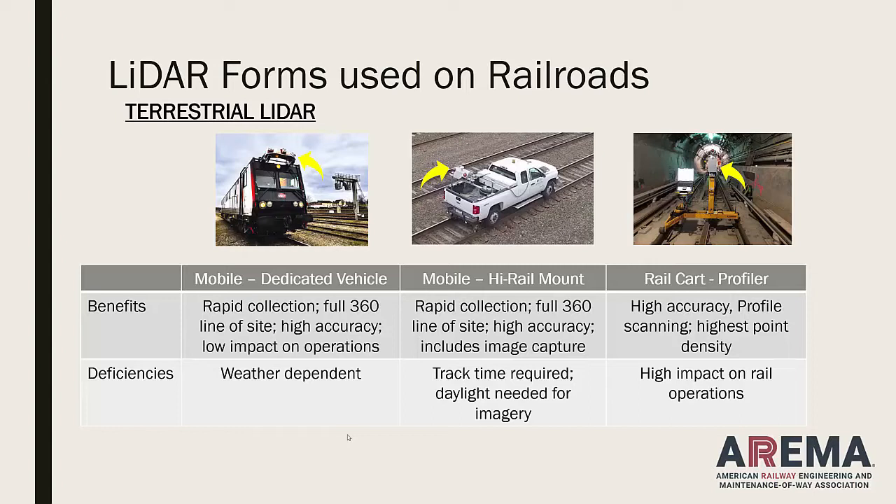And this is collecting a tremendous amount of profile information. As you push the cart, you get a profile of data. All of them provide very high accuracies. And depending on the instrument or the vehicle platform, you're going to have a different amount of track rates or impacts to the rail operations. Obviously, the fixed dedicated vehicle can operate just like any other vehicle on the railroad.